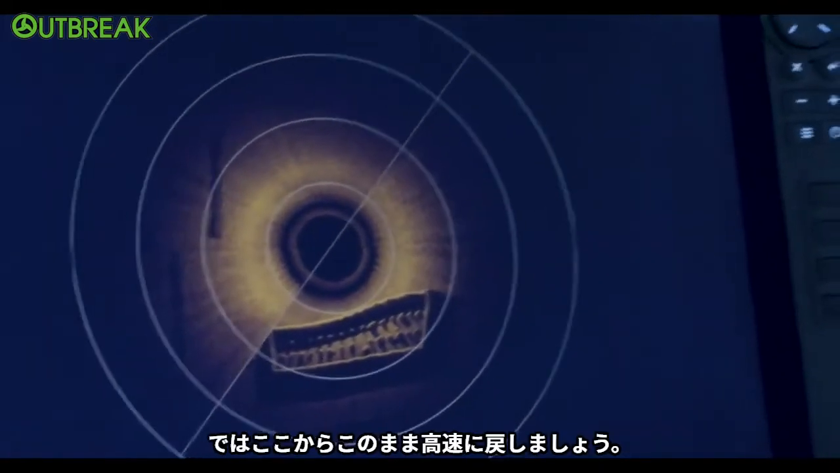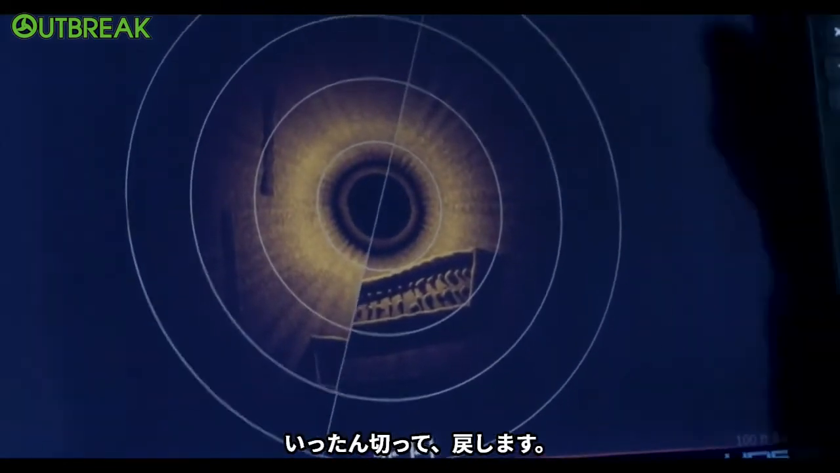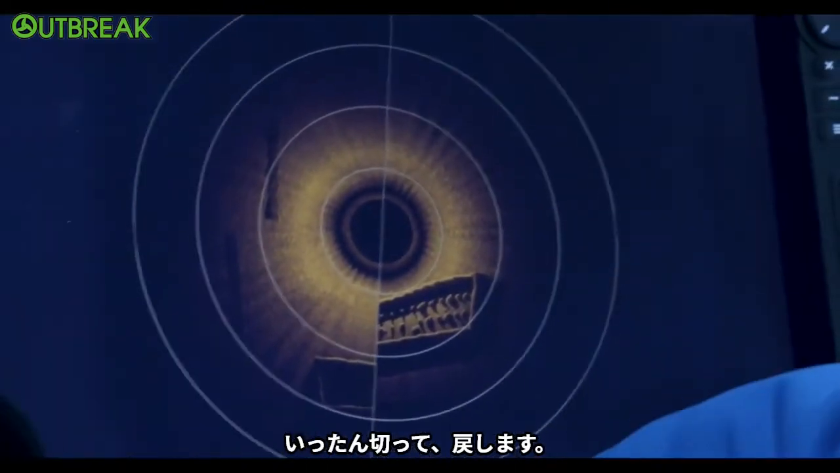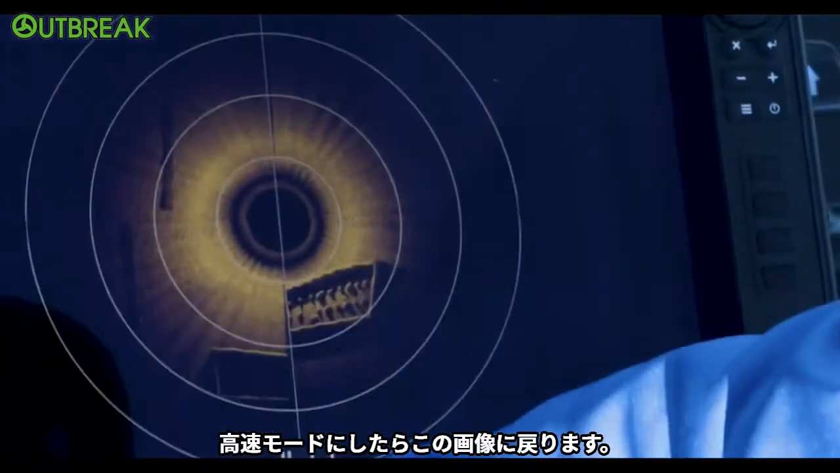So let's go straight from here. Let's go back to fast mode. I'm starting to get off of it a little bit, so I'm going to turn back, and when I get in fast mode, we'll be back on it.